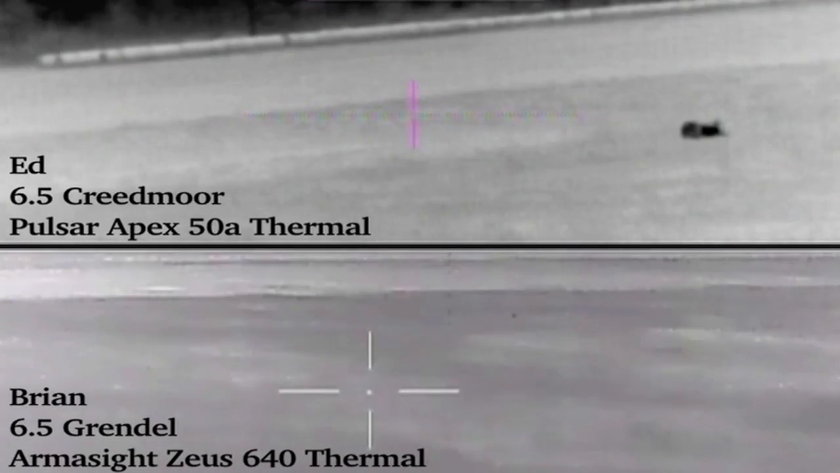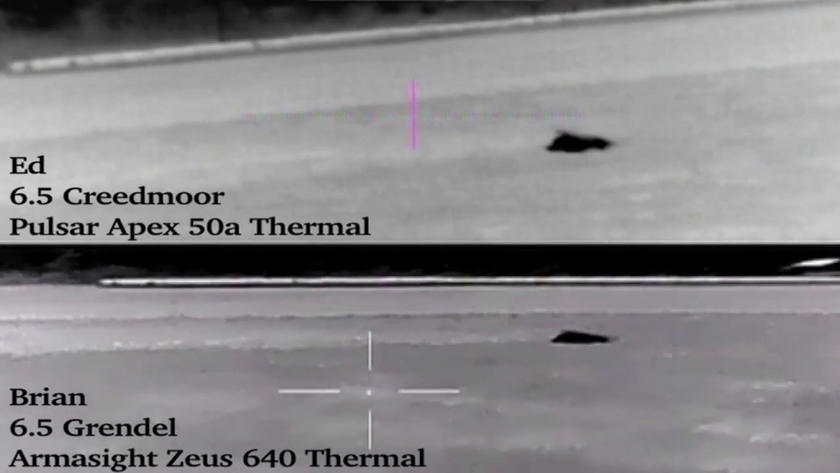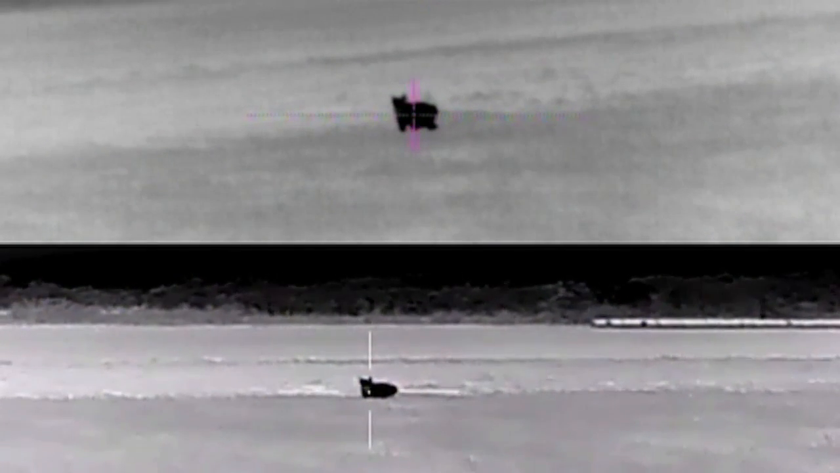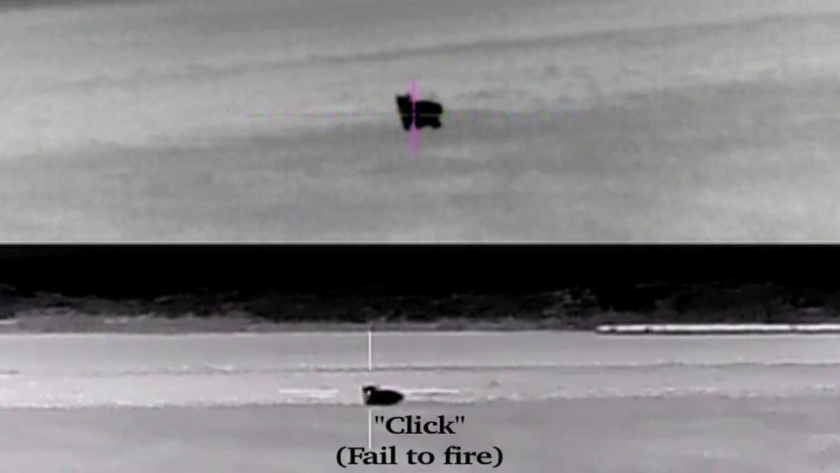She had run directly to the collar, took one smell of it, and got out of there. After hearing Brian's gun fail to fire, I went ahead and took the shot and dropped her right in her tracks.